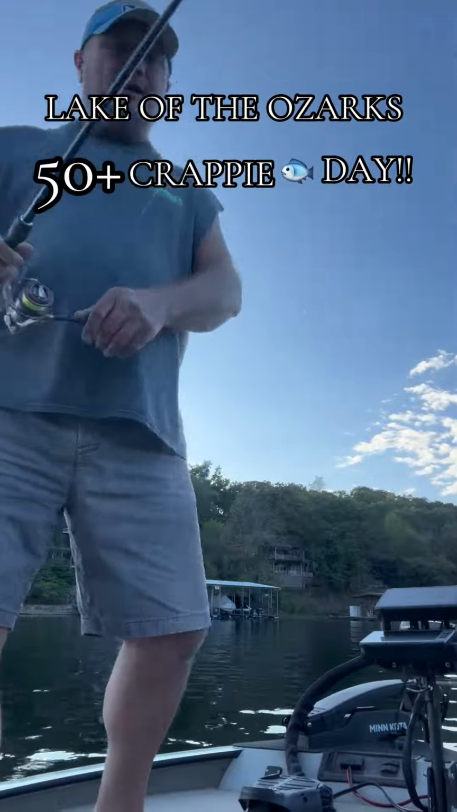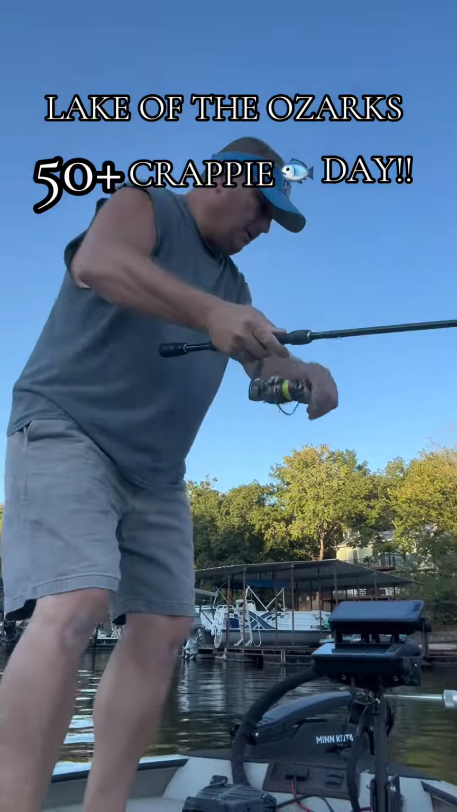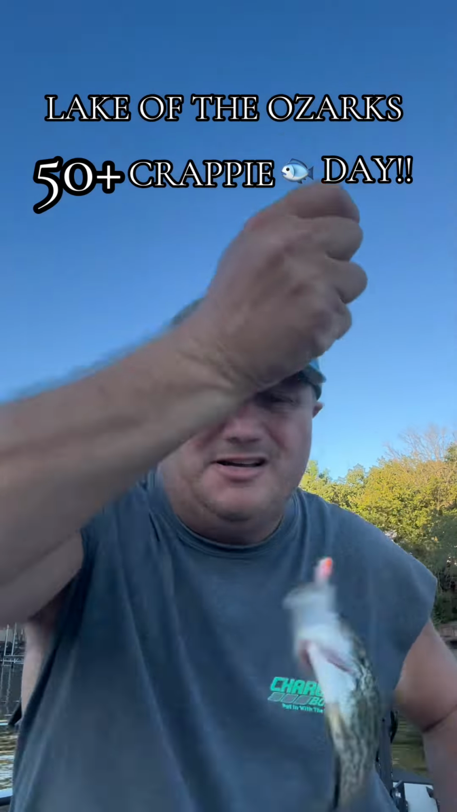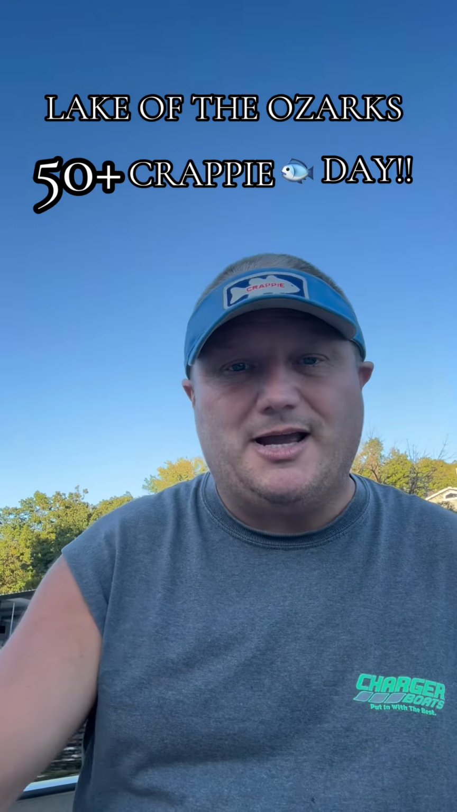Broke my line. There he is, right there. Watched him knock the tar out of it. Not a good fish, but a fish. It's just kind of neat to see them and then they bite it. But you can see how that forward facing, when you see them, the thing don't lie, you'll catch them.